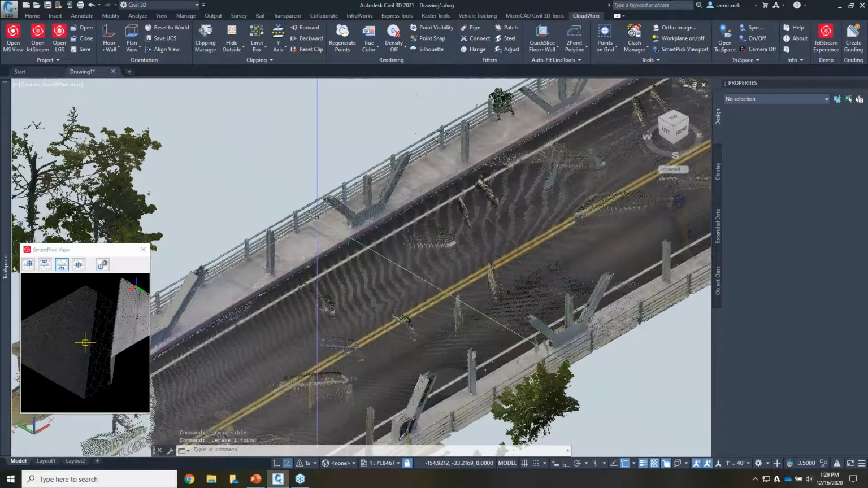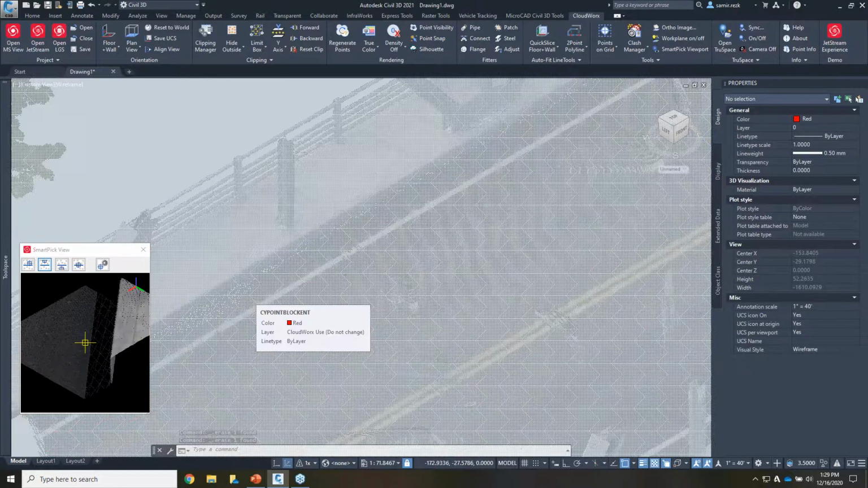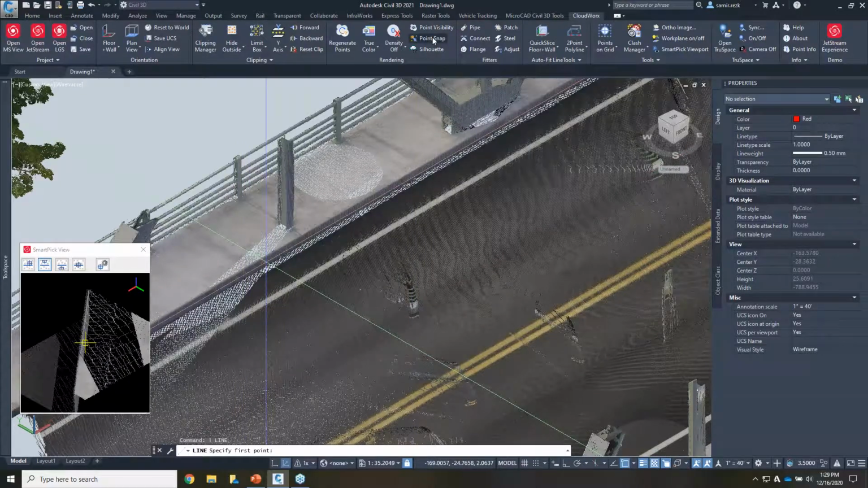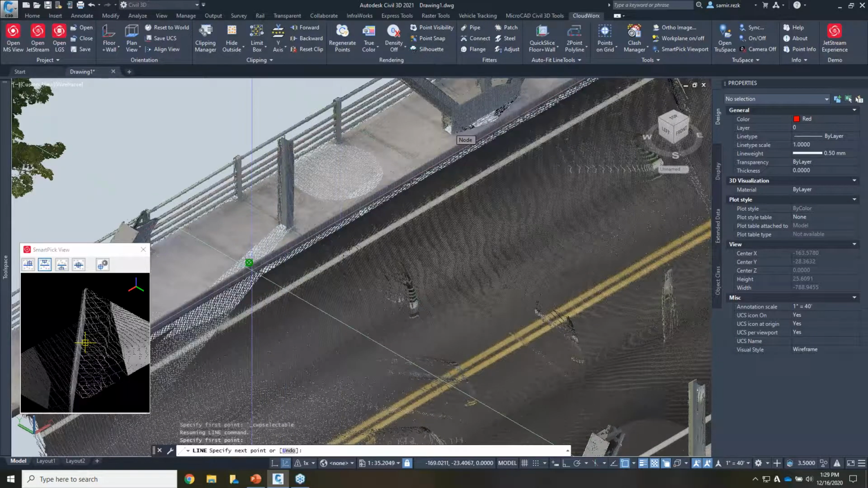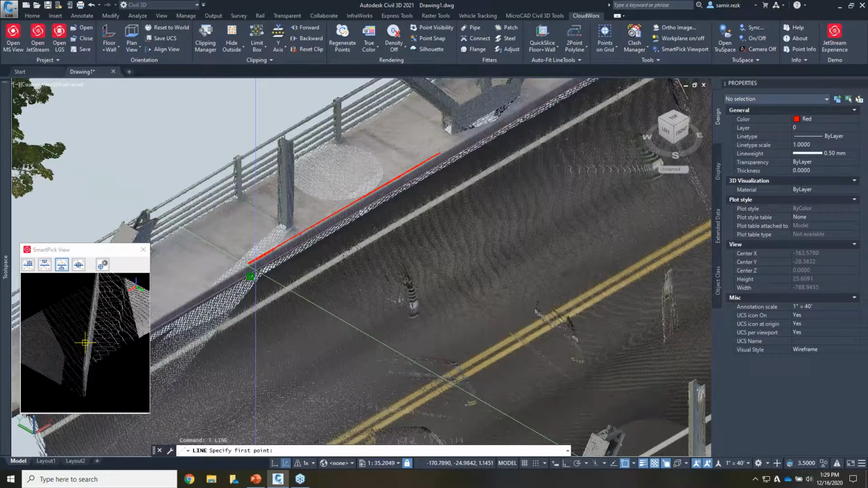Yeah, I snapped wrong over there. I will do a high point. Zoom in a bit. That would be my high point, and then we go to low point. And those lines are actually capturing the elevations, of course.